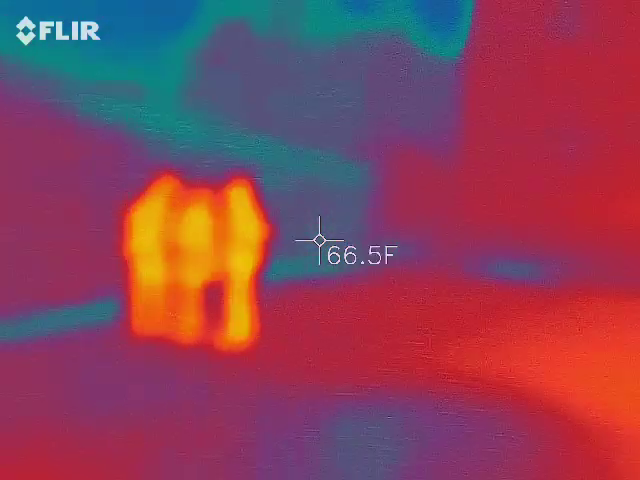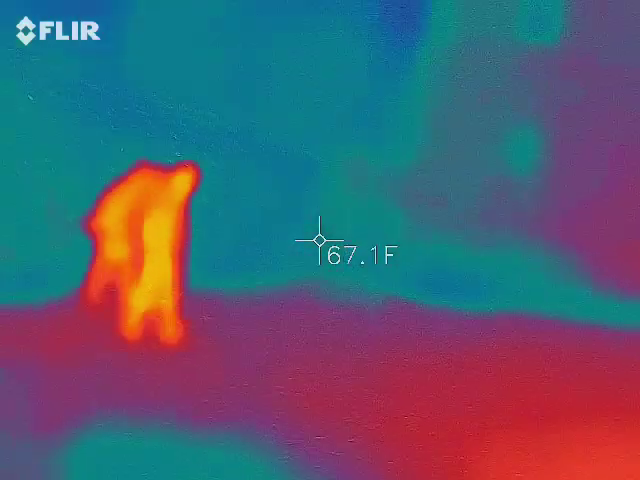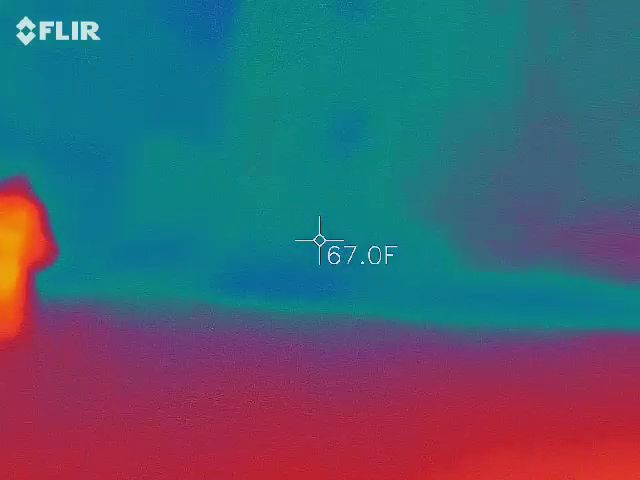Ready? You're back there. Let's see if we can track the gatas.